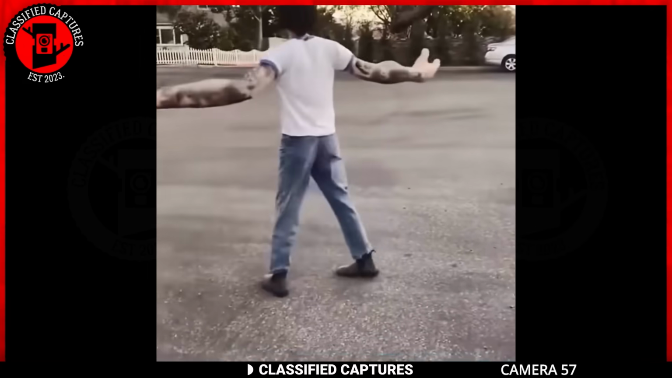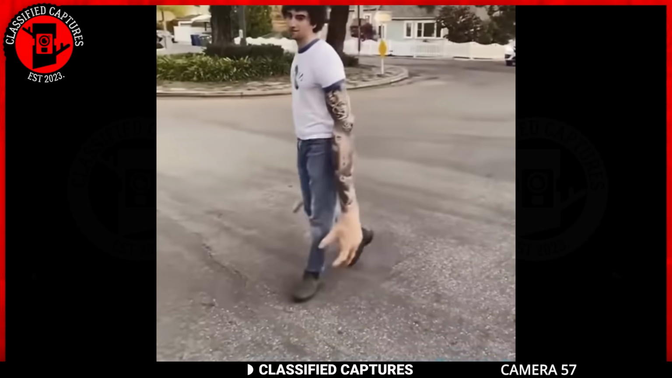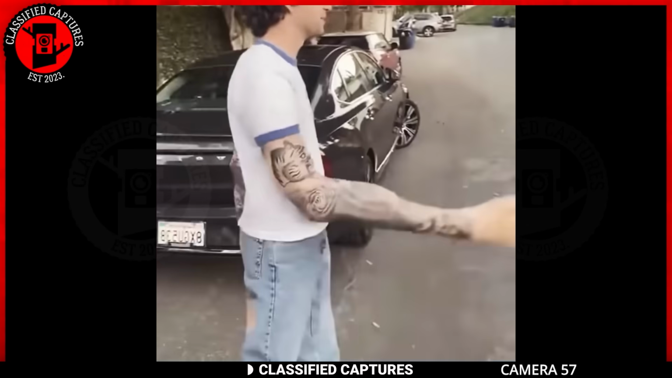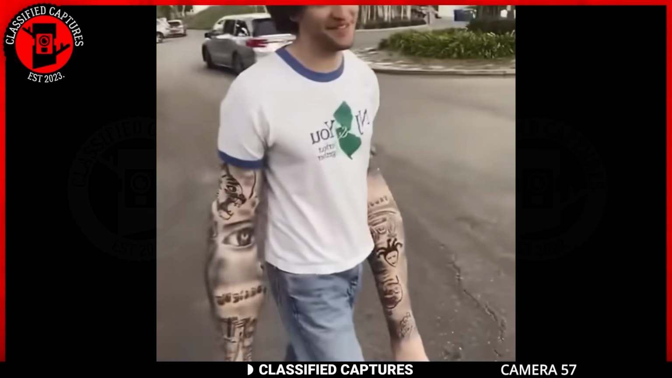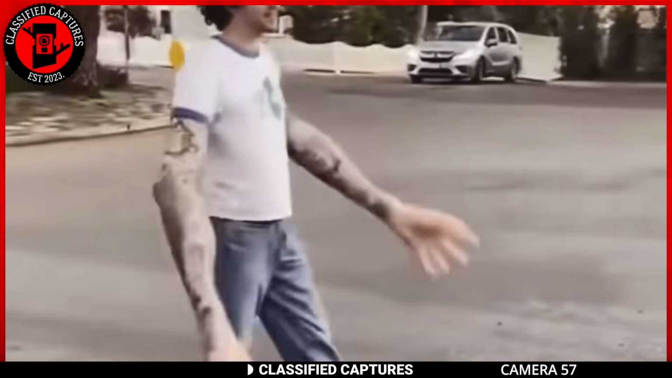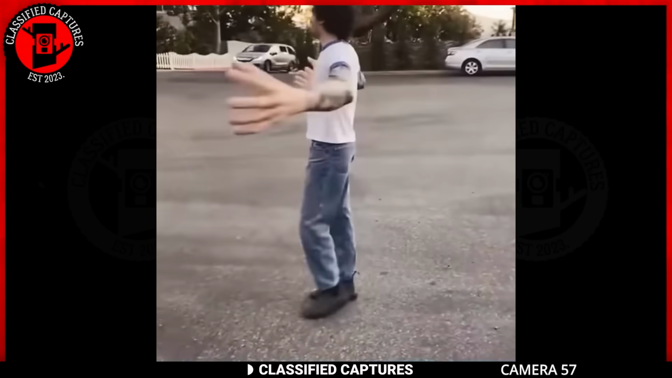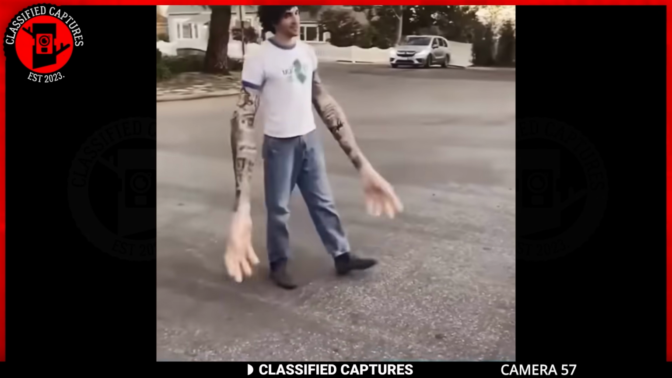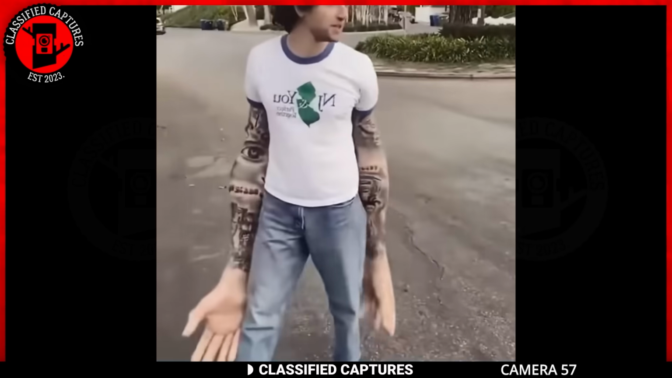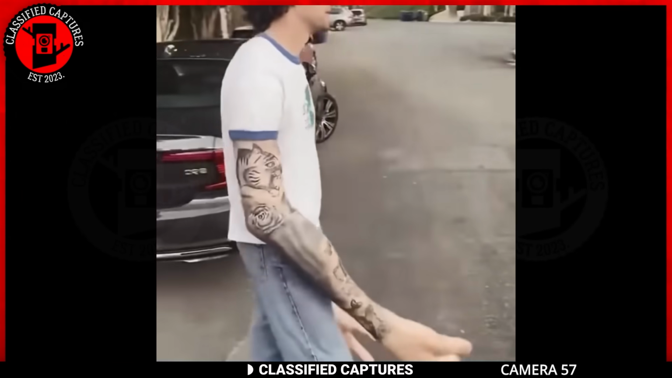Ah, the wonders of digital age trickery, or perhaps a glimpse into the extraordinary. A strange-looking man with arms so long they practically reach the ground. On the flip side, the digital age is no stranger to illusions and hoaxes, where editing prowess can create visuals that challenge our understanding of reality.